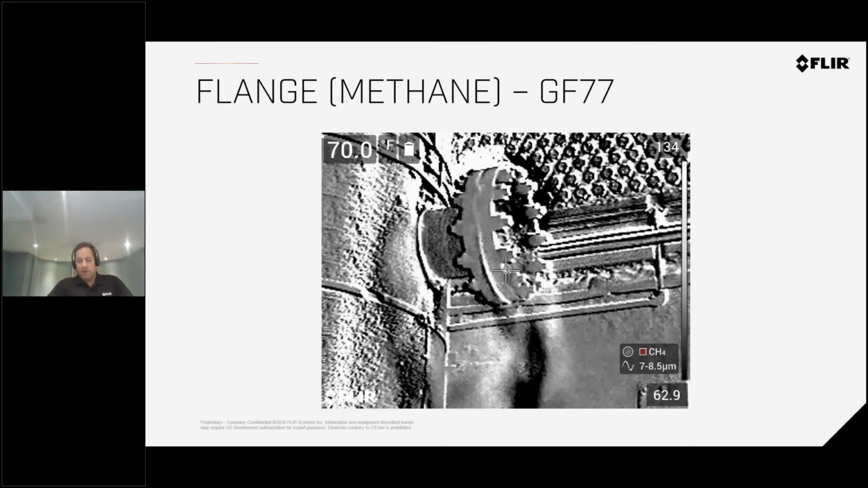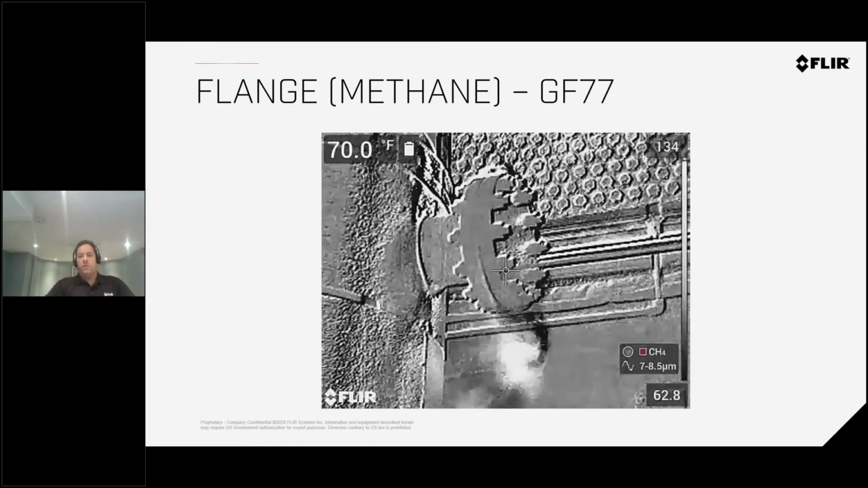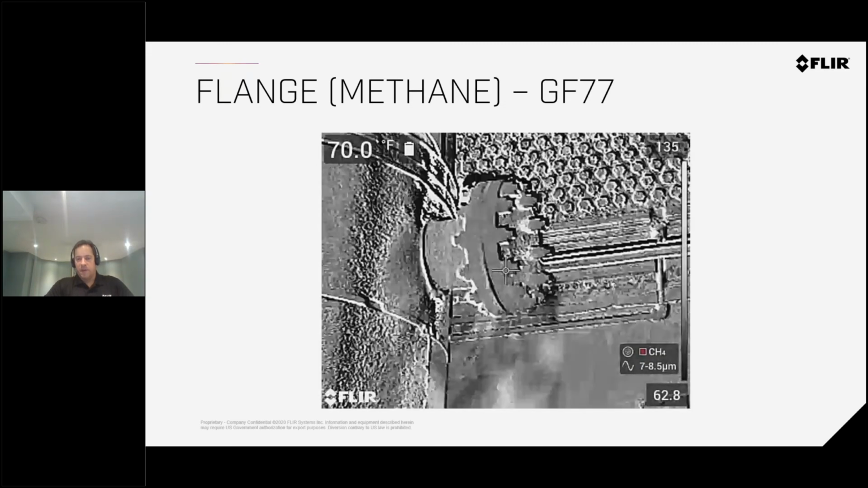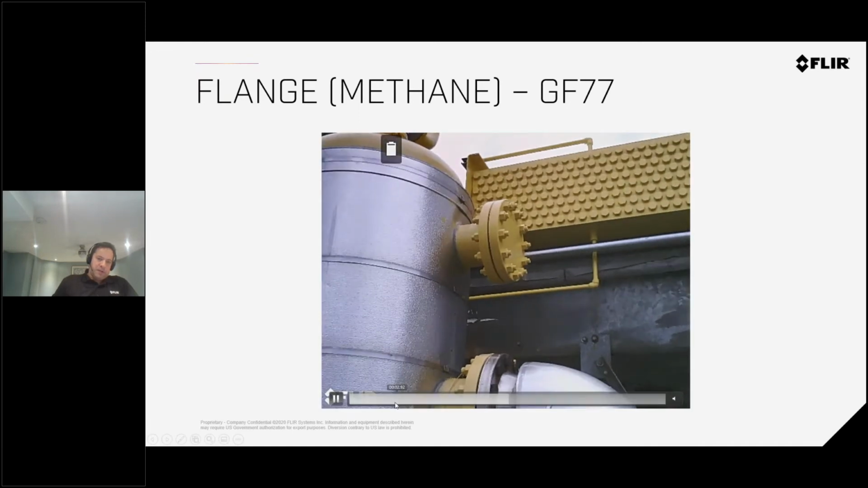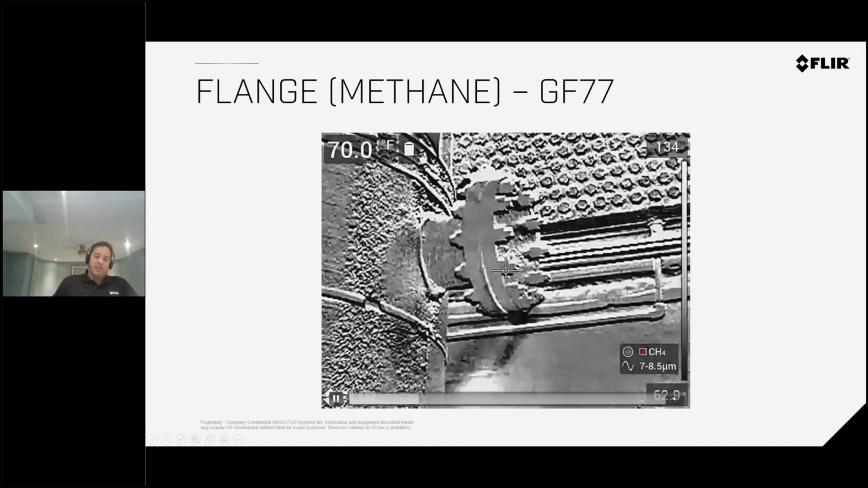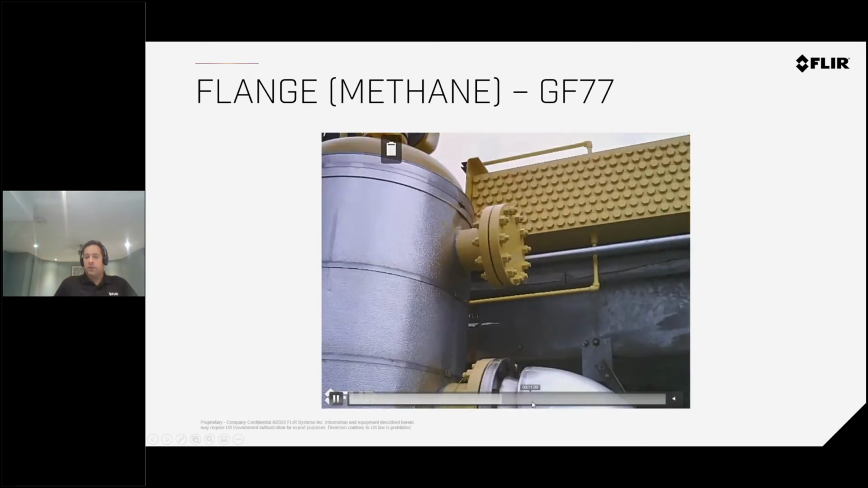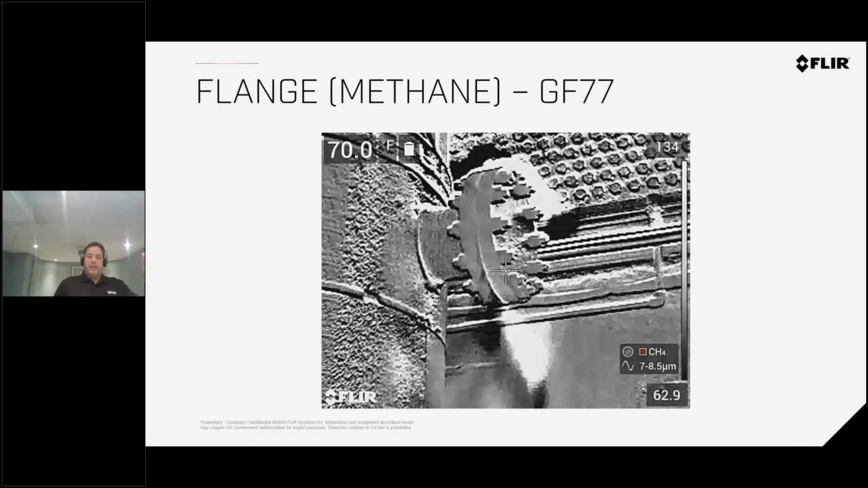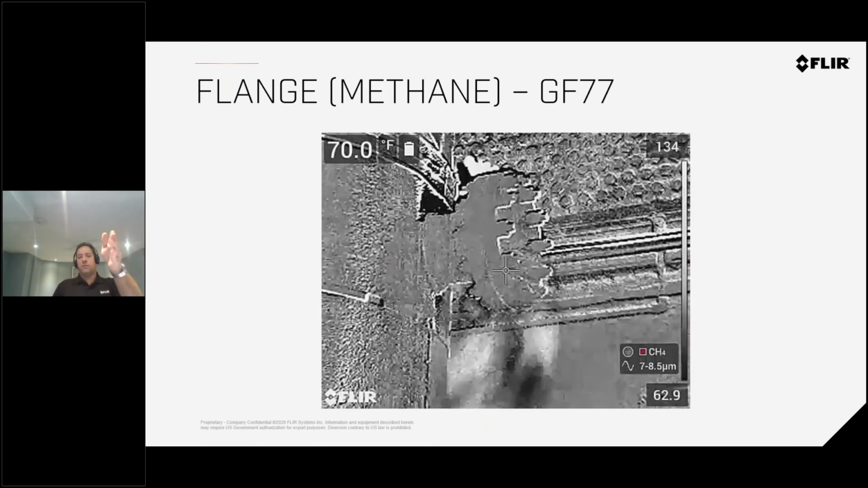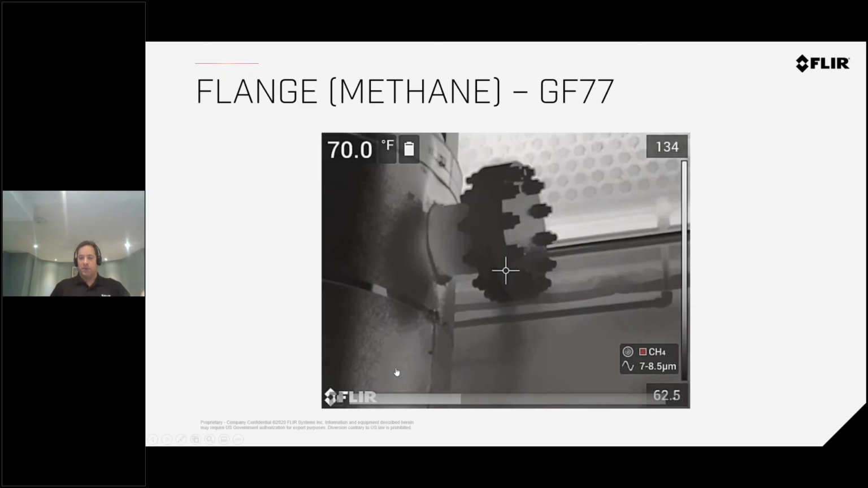This is a flange leak from another methane leak. Here's an example. I'm just going to start the video. Again, you see there's a methane leak. We have different modes to improve the sensitivity of the camera, which is why you see the switch in modes. This is the high sensitivity mode, and this is the regular infrared mode. You also have a visual camera included on your camera to switch to. So you can record in one video, find a leak, document it, and switch over to visual to identify where you are when you're scanning, if you have to show this to someone.